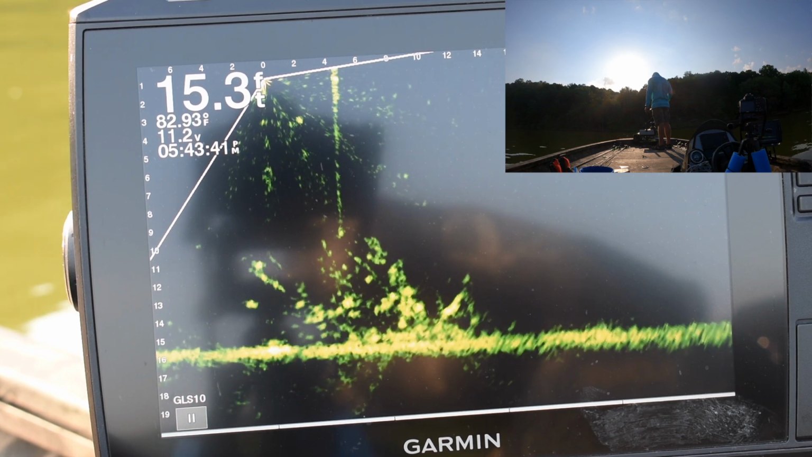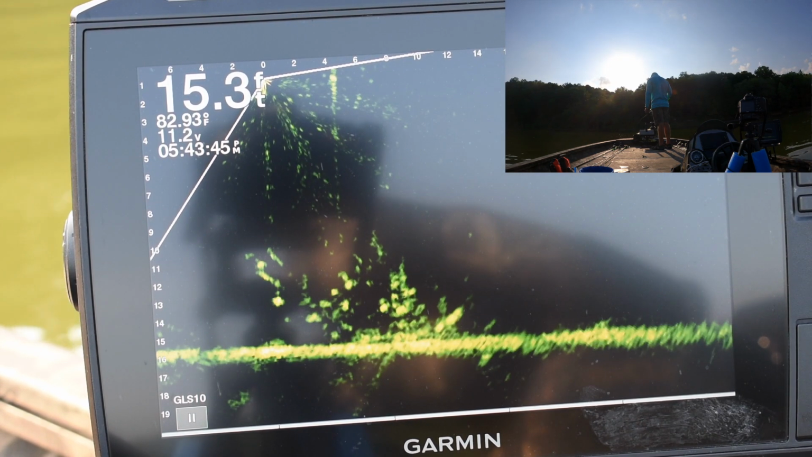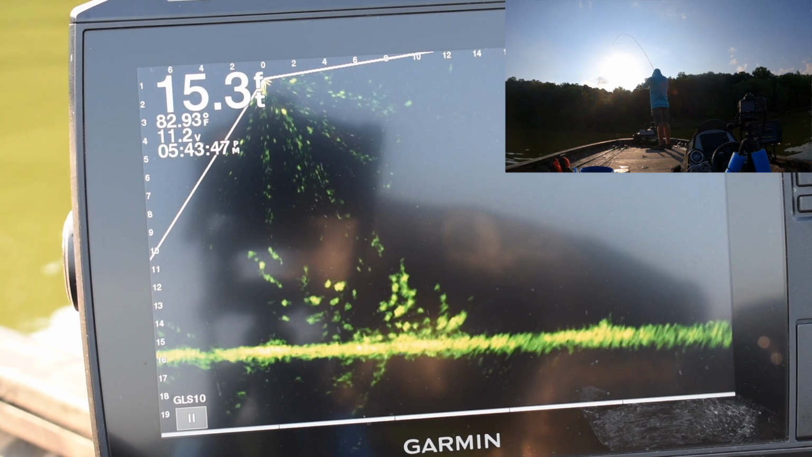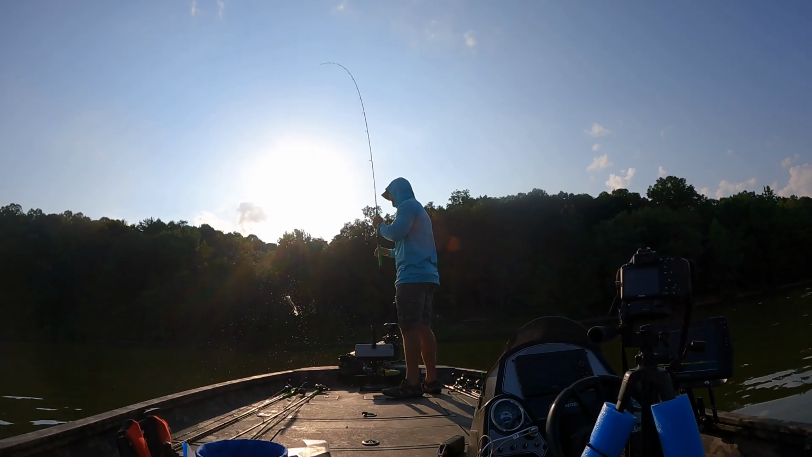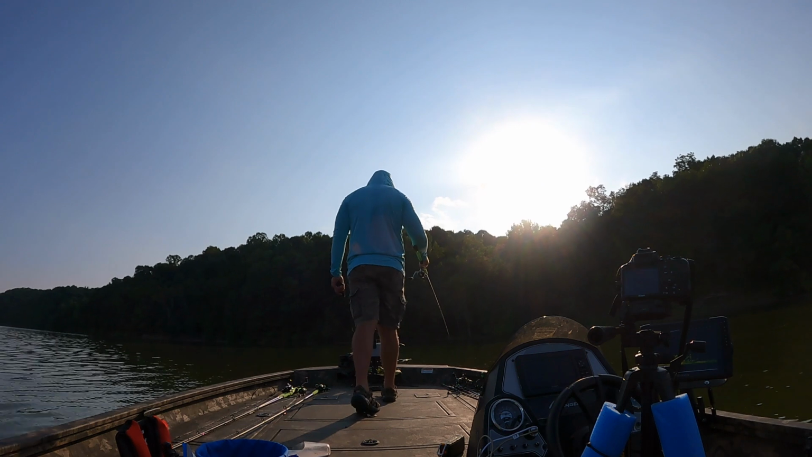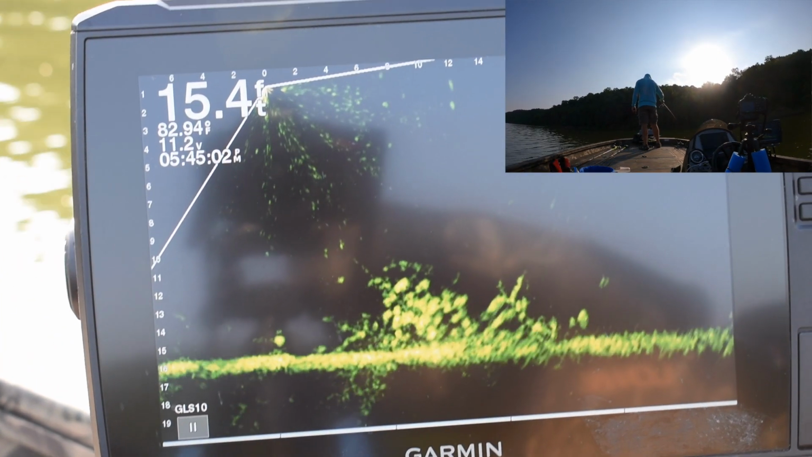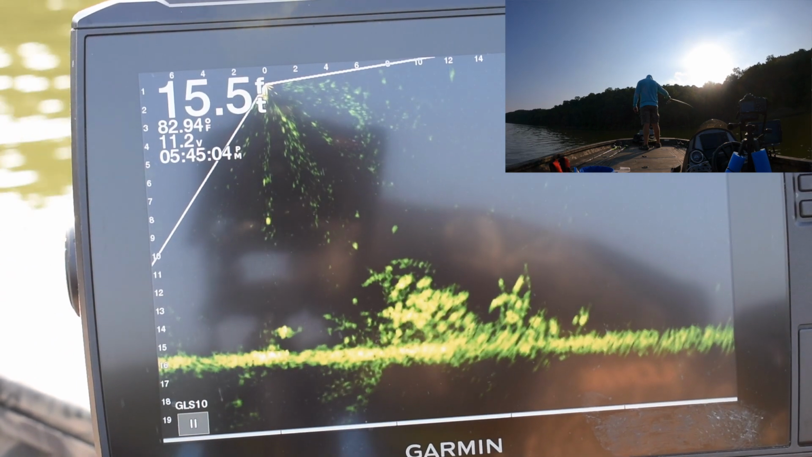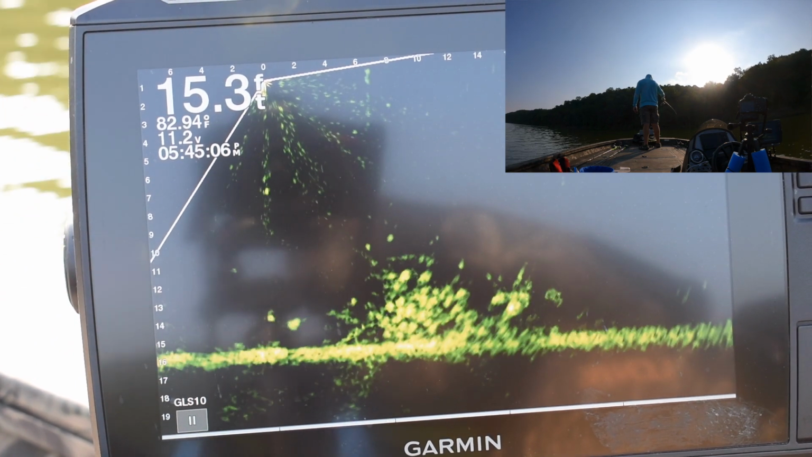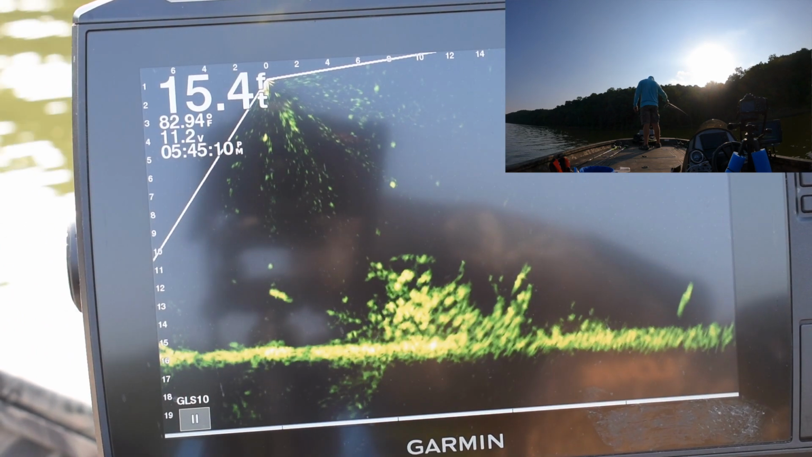It was actually some type of predatory fish, I believe. May have ate one of them crappie in there. I don't know. Watched it 3 or 4 times. It's hard to really tell, but it definitely looks like it made some type of attacking motion. So I thought that was really cool. And you can see there's several fish on this pile, and I had a lot of success on this particular afternoon.